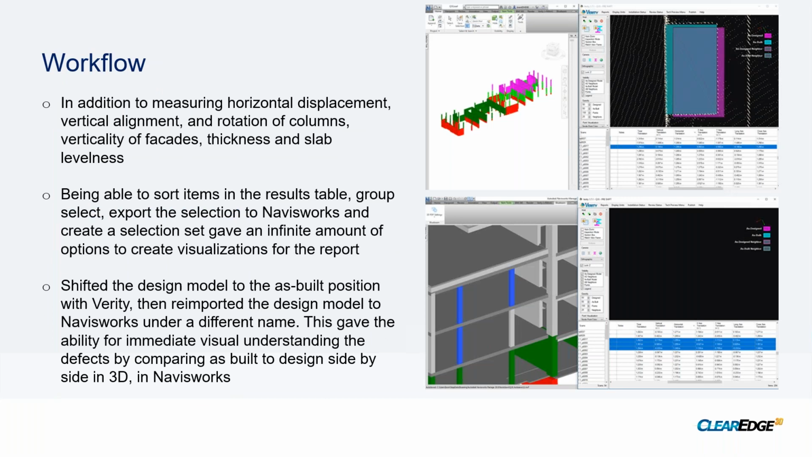So in addition to just measuring the horizontal displacement of the items of these buildings, we also measured things like the vertical alignment of columns and walls, the rotation of these columns, the verticality of facades, to try and understand whether the outer skins of the brickwork would make it past the slab edges, or whether the shelf angles that were being installed for the brickwork were thick enough to carry the brickwork if you had to now try and make the outer skin a vertical wall.